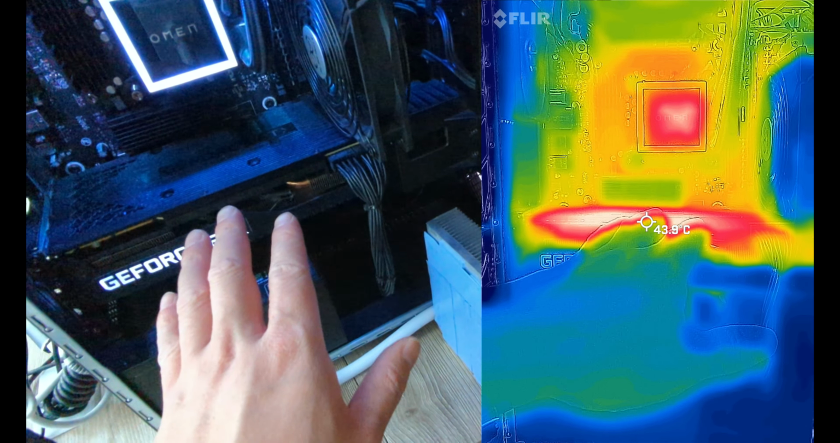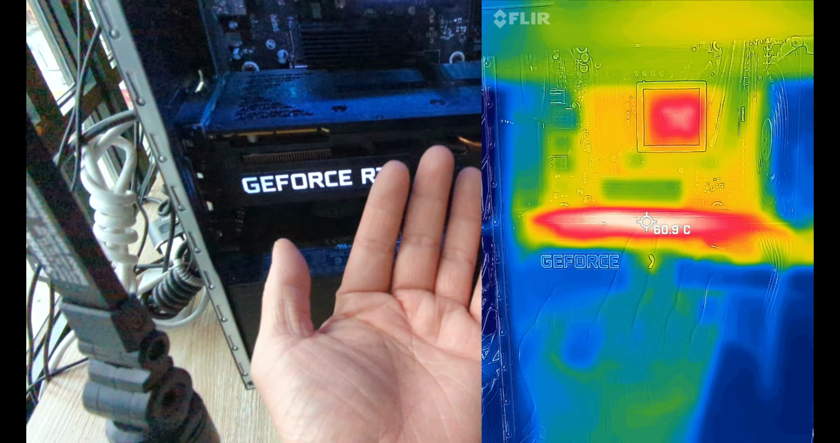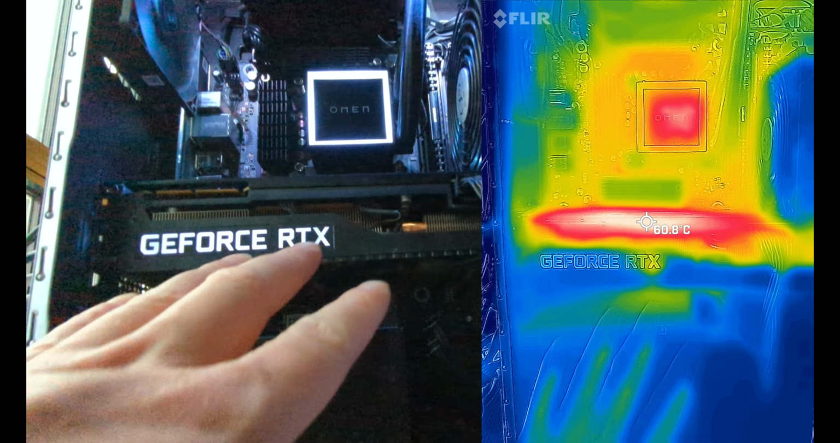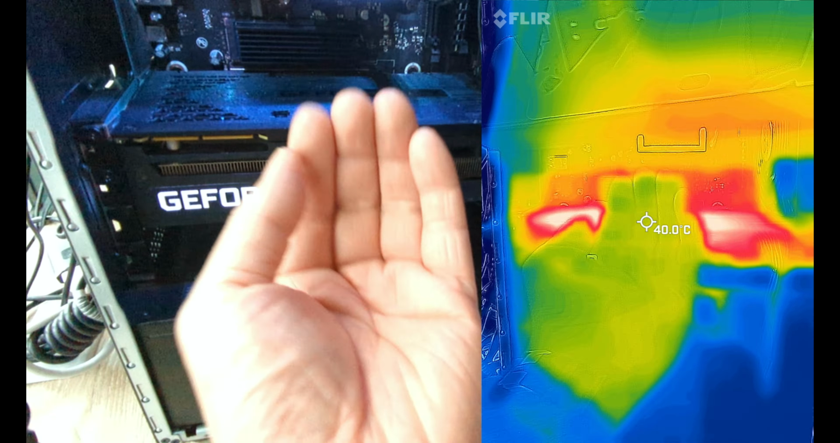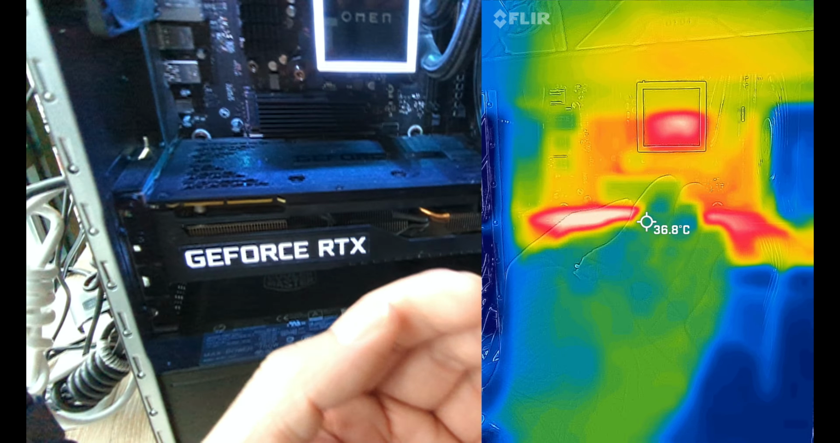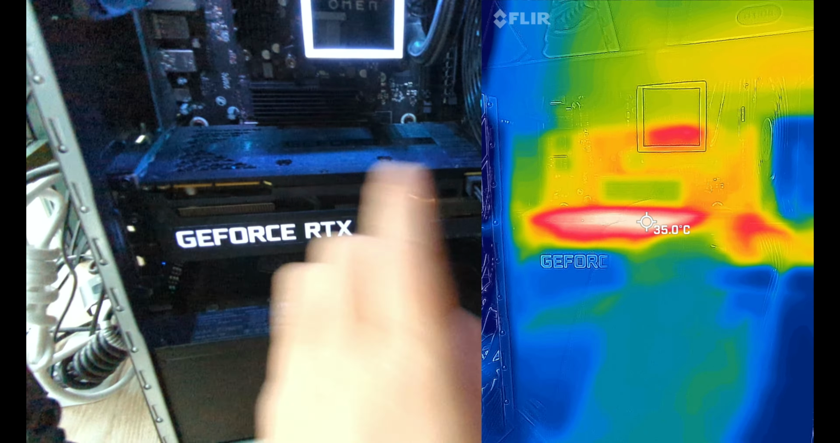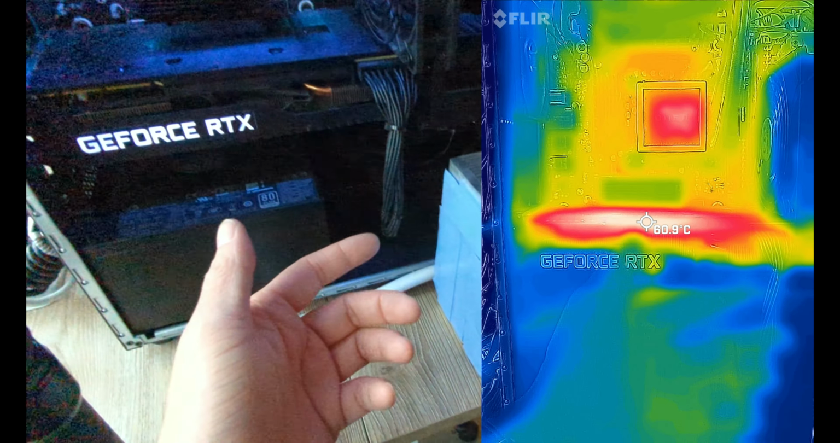The mechanic of this setup is the same as a regular GPU, where if you think about it, there are three fans down below blowing air up, and it cools down the fins, which are connected to a heatsink, and the heatsink makes contact with the processing unit, which you're supposed to put some thermal paste on. Now this is exactly the same, right?